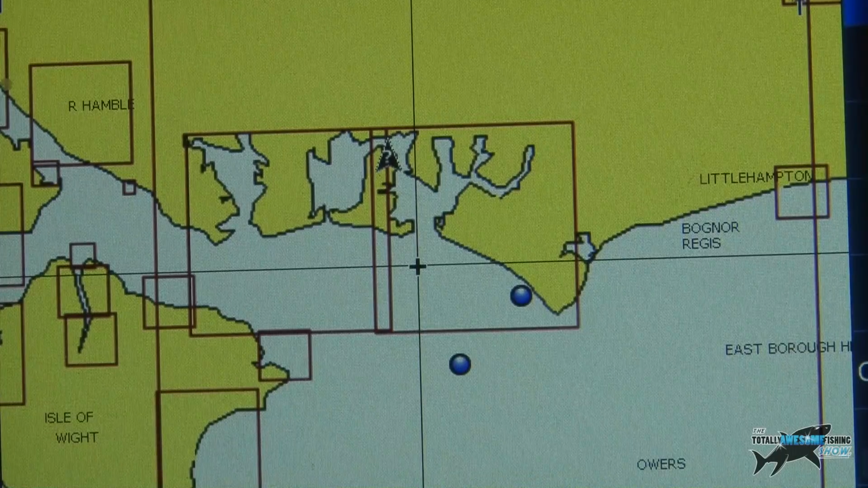It might be a little fish hole. It might be a way of doing the same procedure as I do in the Florida Keys, but in the UK. Watch for this. It's interesting. Okay, guys, let's see if this works out.